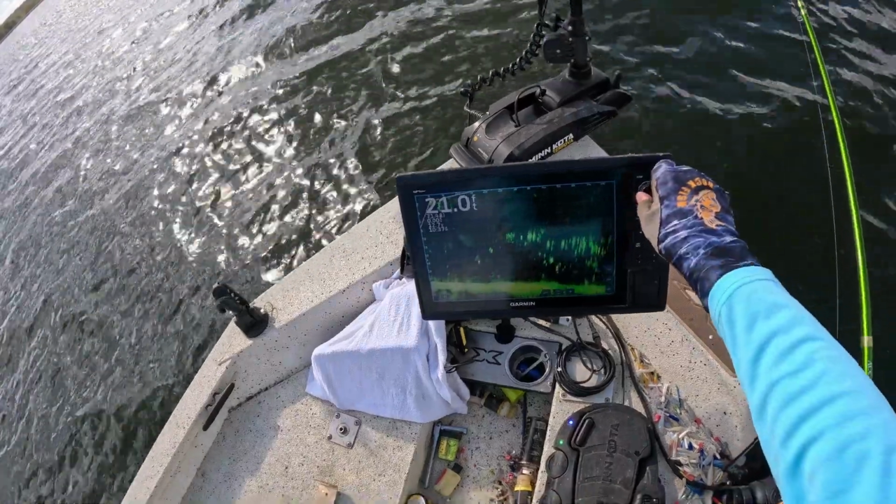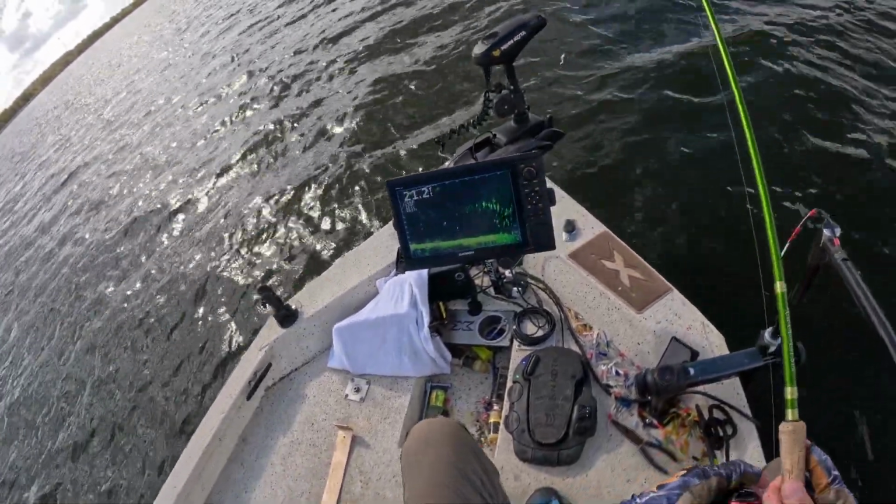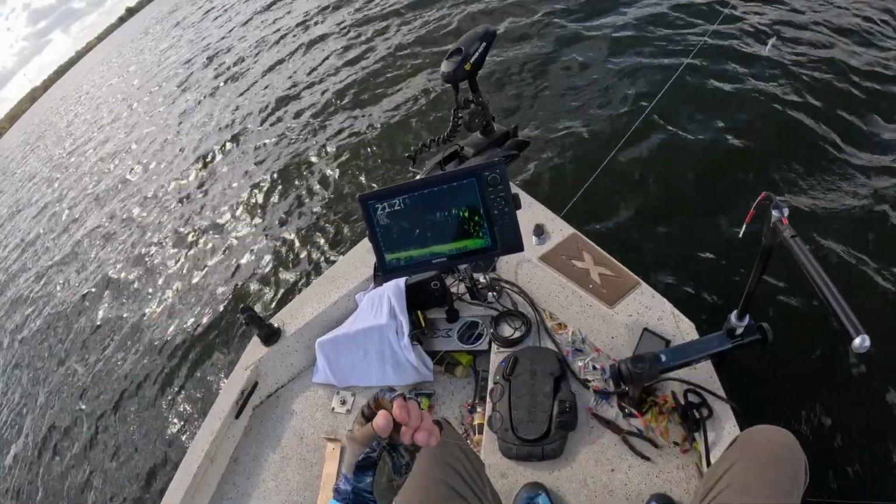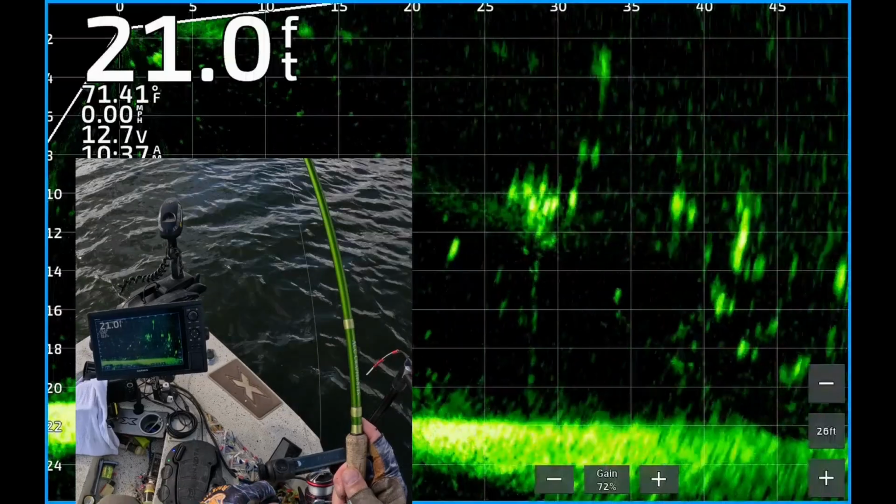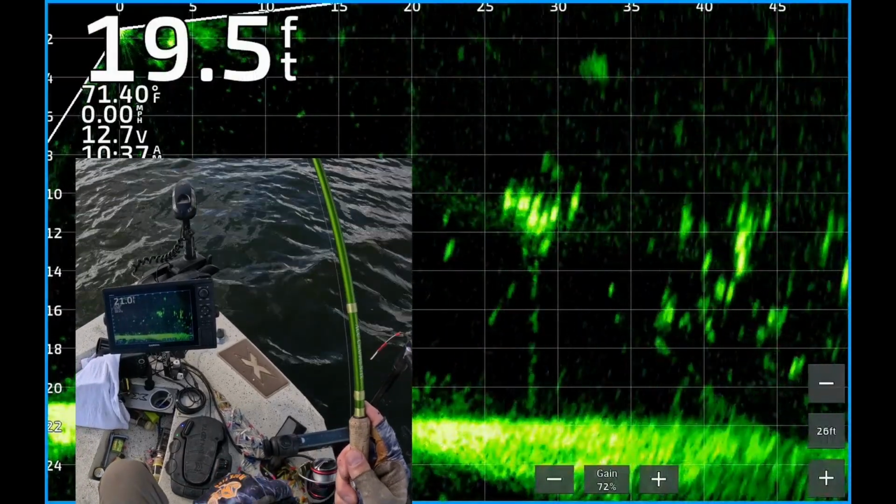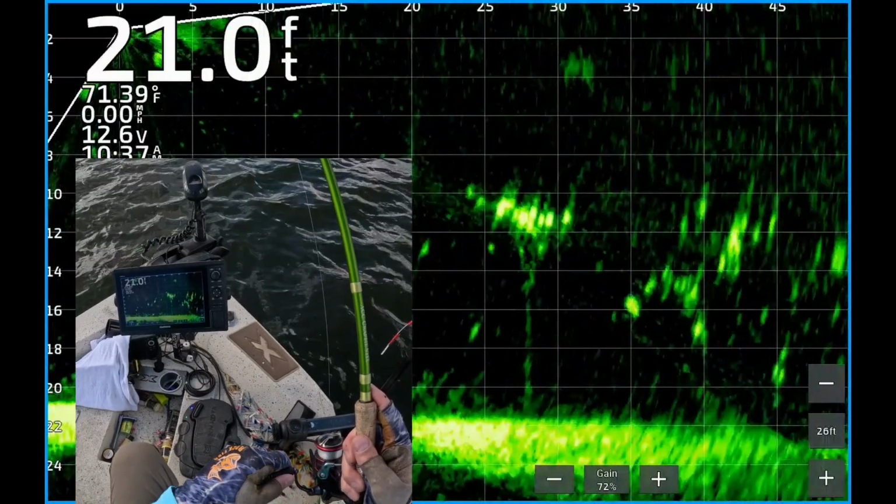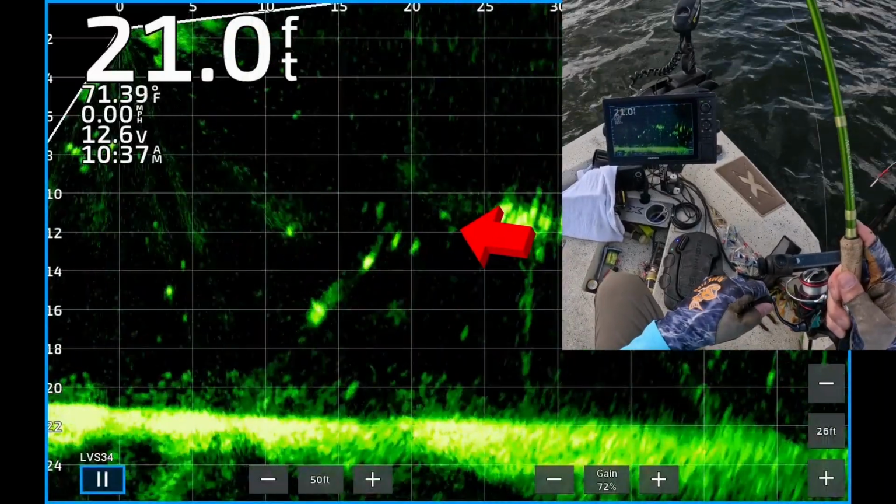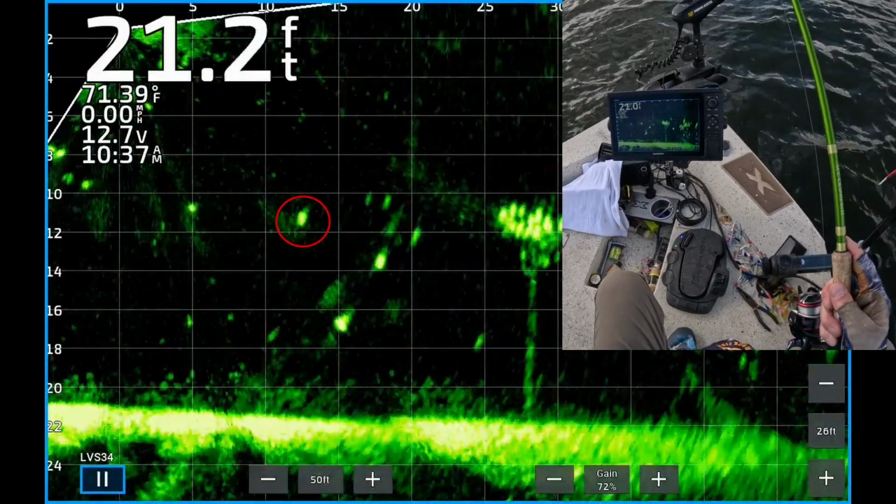There I'm adjusting my forward range, shortening it up so I get better separation. There you see the jig about 33 feet from the boat, dropping down on top of that school of fish right there. No takers. So just noticed a couple more fish, so bring it on top of them.